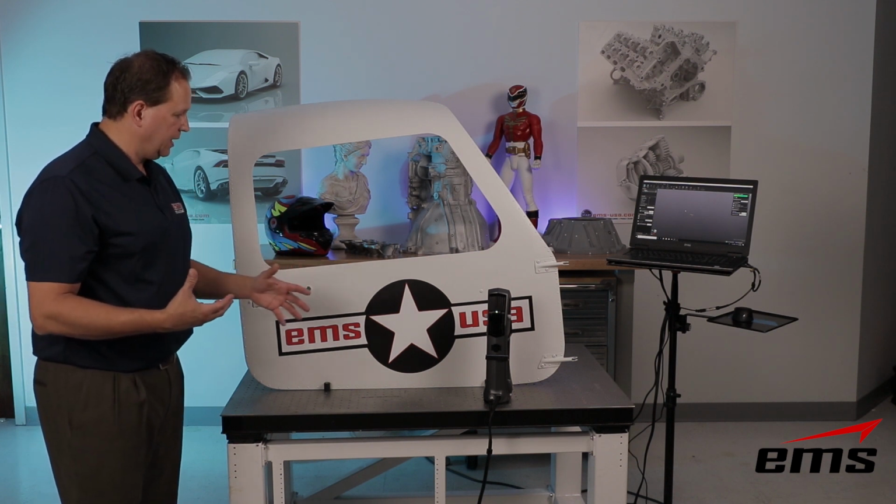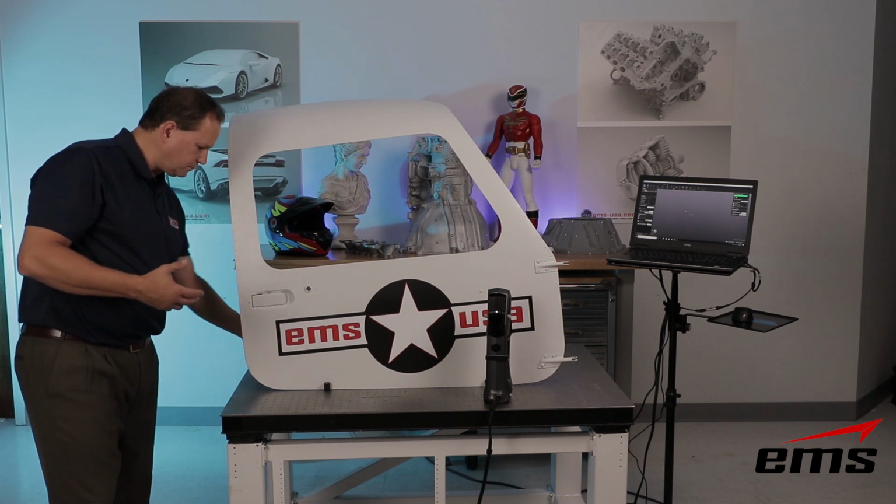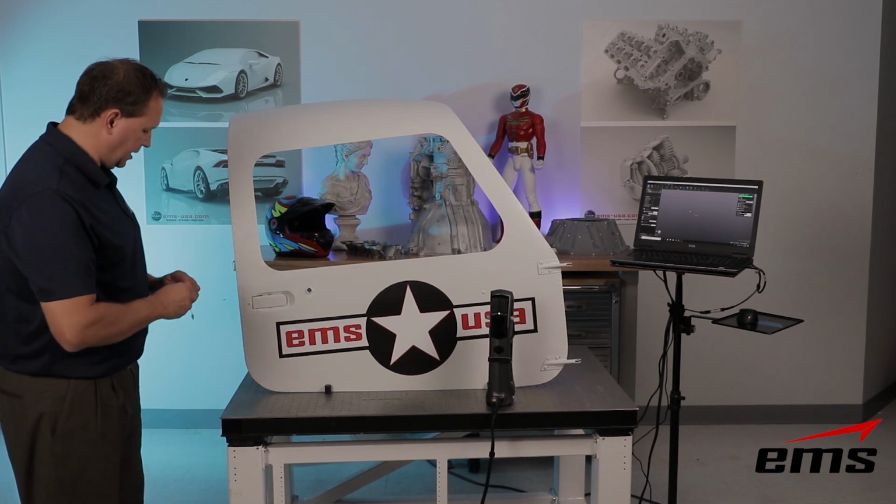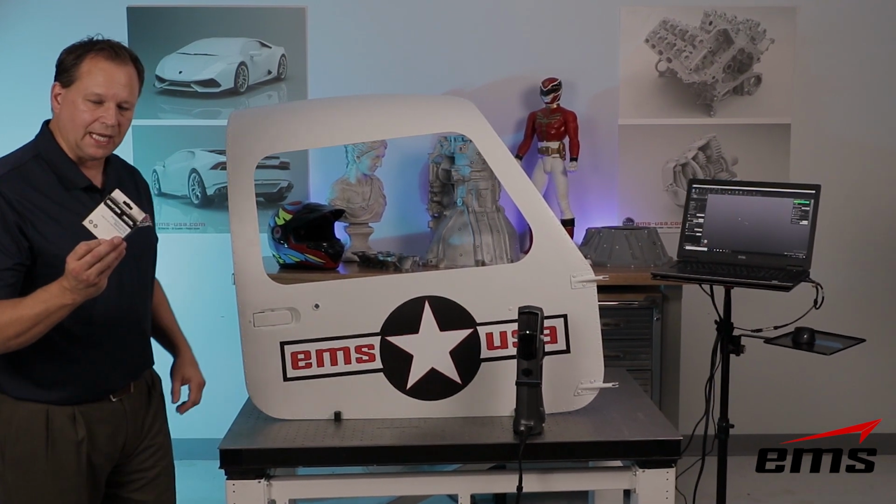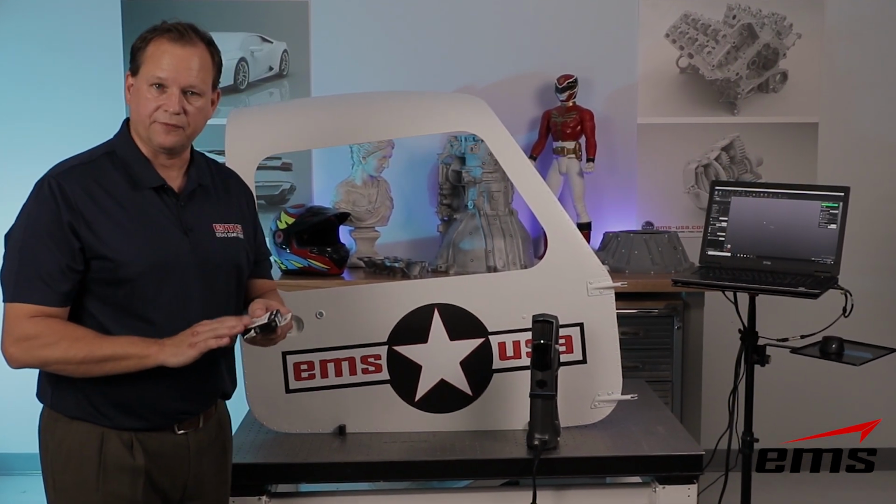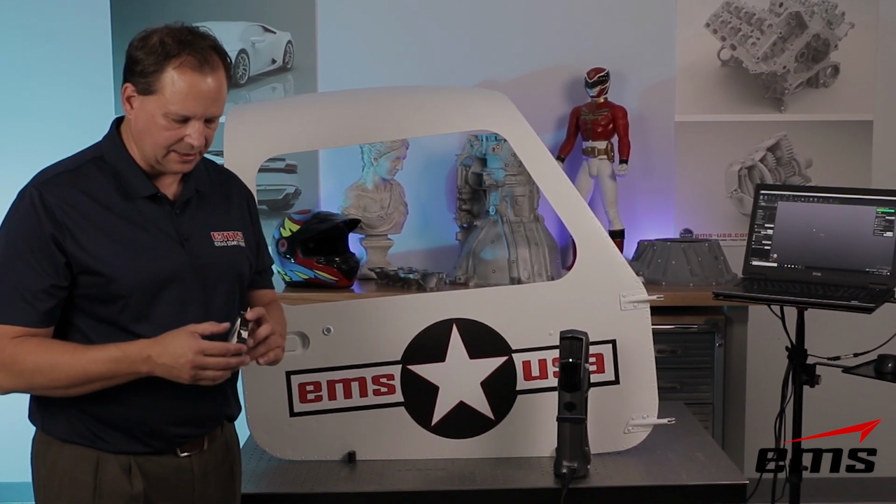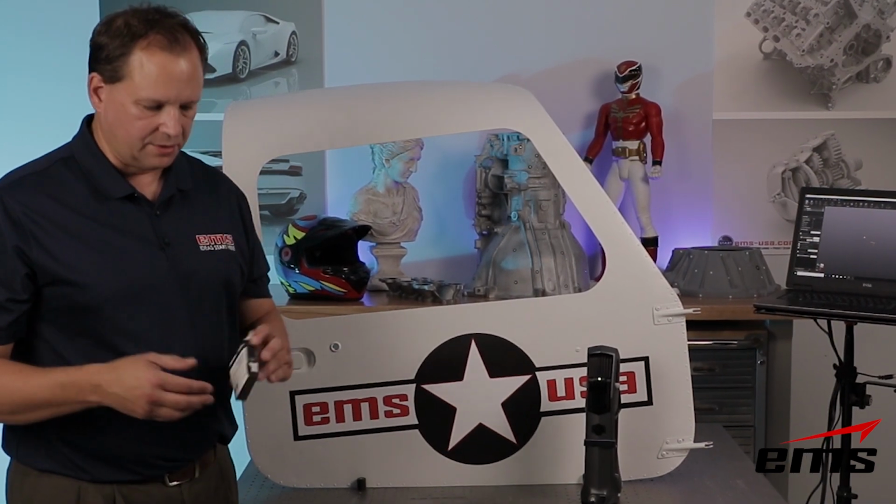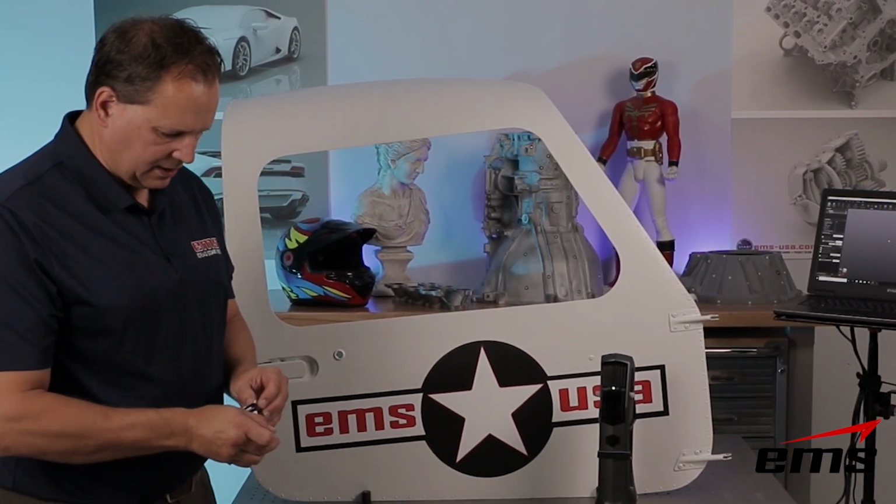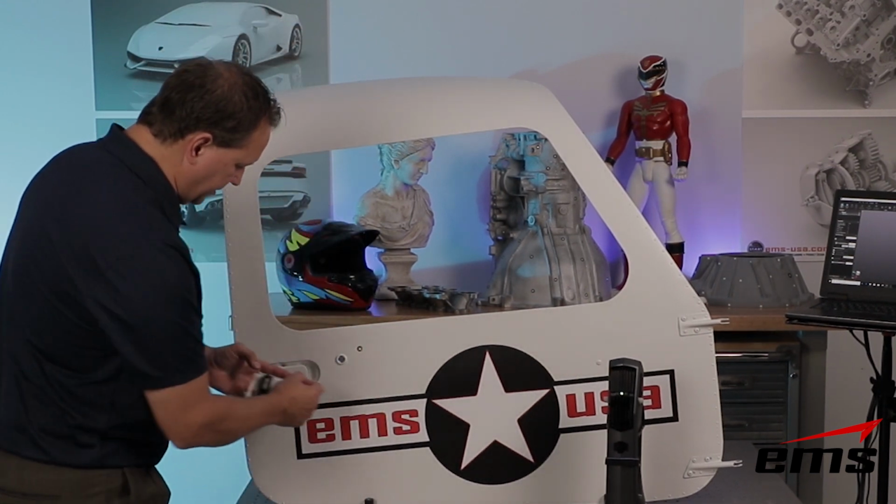Now, we know if we try to do just geometry, it's not going to work. Now, the targets themselves come in a box, and they can be magnetic, or they can be adhesive like these. There's a light adhesive and a regular adhesive. These are the light adhesive. The regular is great for maybe parts that got oil or dirt or stuff like that on it. But they dispense easily out of the box, and you just randomly put them on the part.